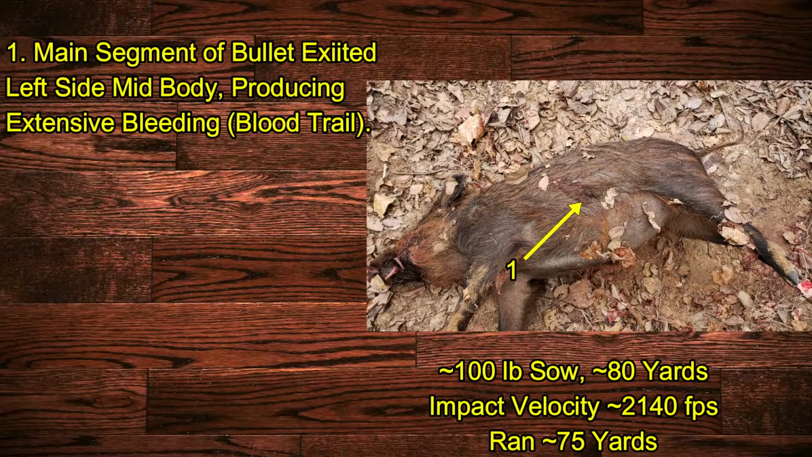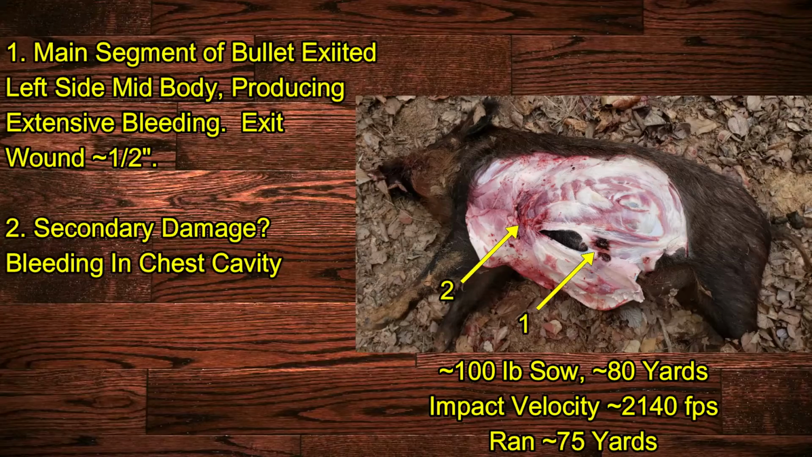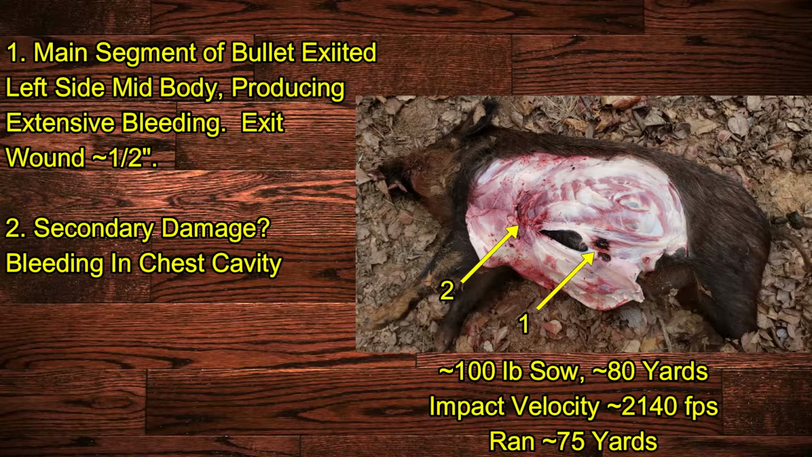Now, it actually bled quite a bit. There was a good blood trail that I did not follow down into the bottoms. Not only did it exit out the side, but it also produced some secondary damage in the chest cavity as well.